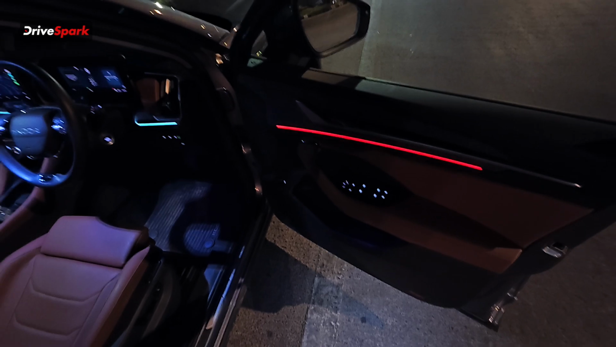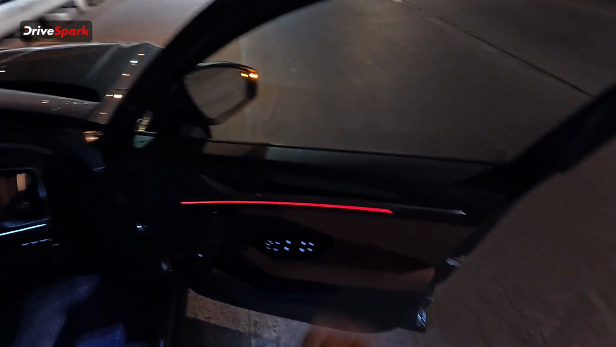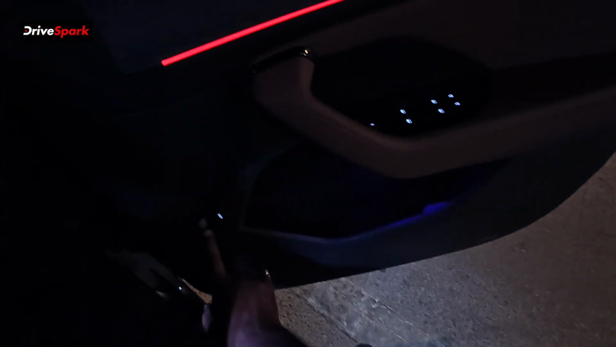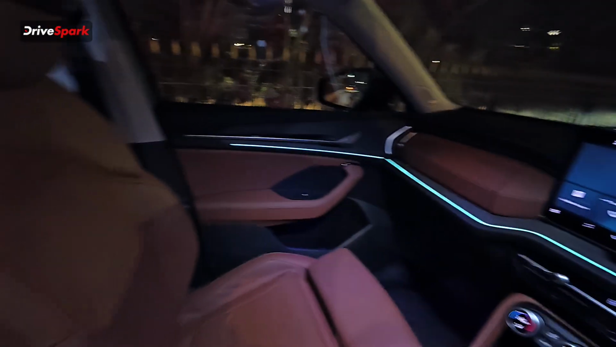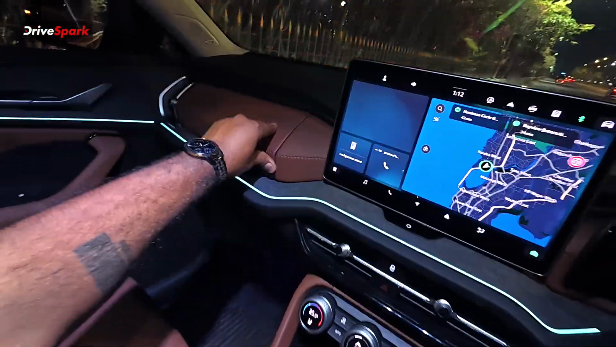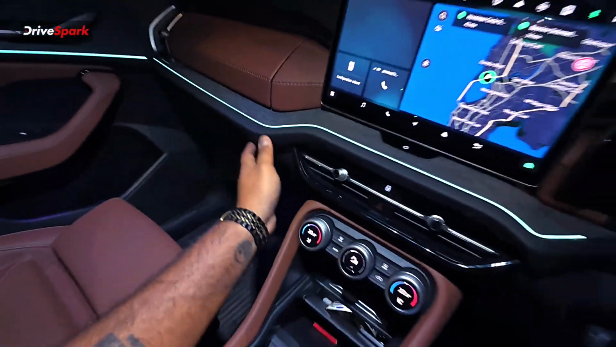That is the front door. Again, as you can see over there, that part of the ambient light is still blue, but since we have opened this door, just to signal someone coming from behind, that is what the ambient light does. This is to open the boot. That is your controls for the mirror, and that is how the cabin looks like. Again, soft touch materials. Again, you have leather over here. This is for this cubby hole. You have storage space over here.